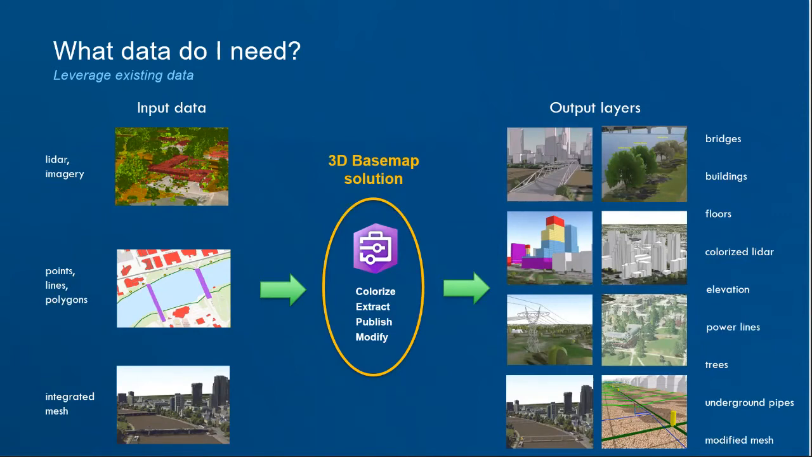But one of the easiest things, getting back to that, is with this 3D Basemap solution, just taking your LiDAR, colorizing it, classifying it some, and then publishing it will give you a pretty good view overall of your city in 3D. And the data is usually free because it comes from the USGS. So that's an easy way to do this, at least to get that first step to 3D.